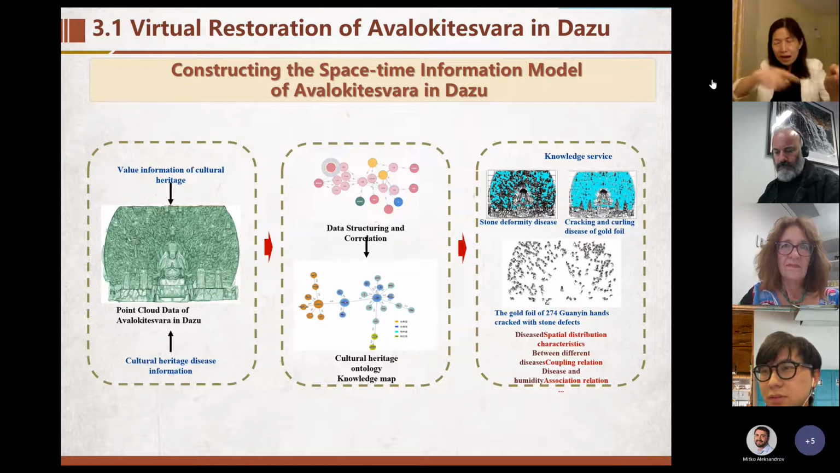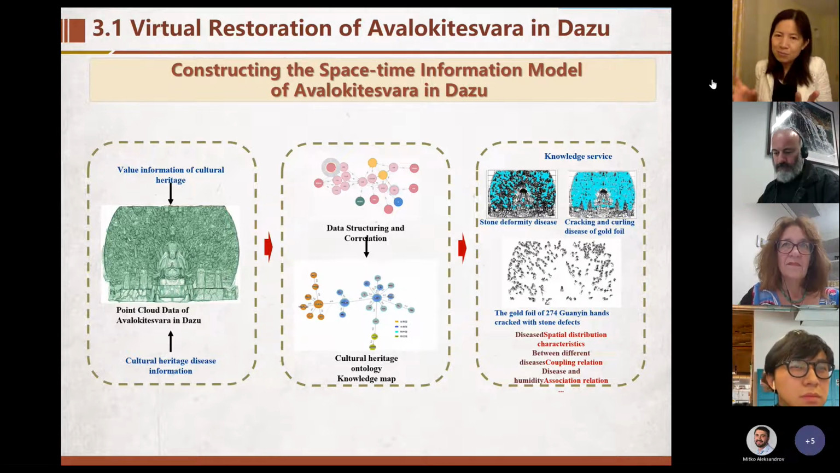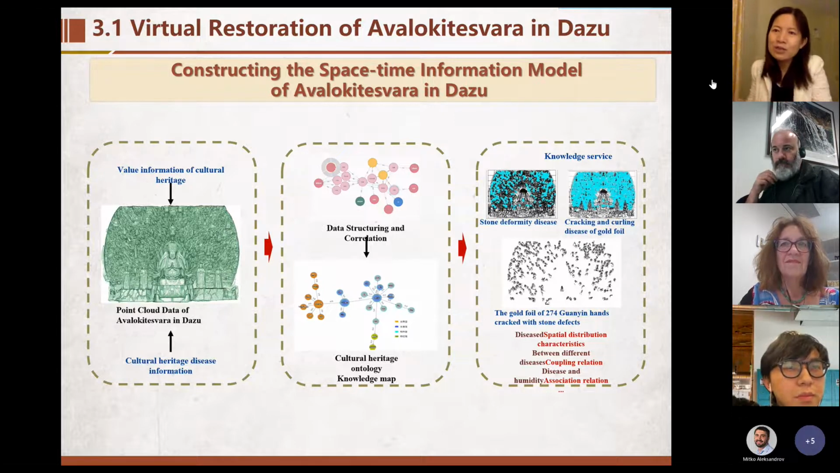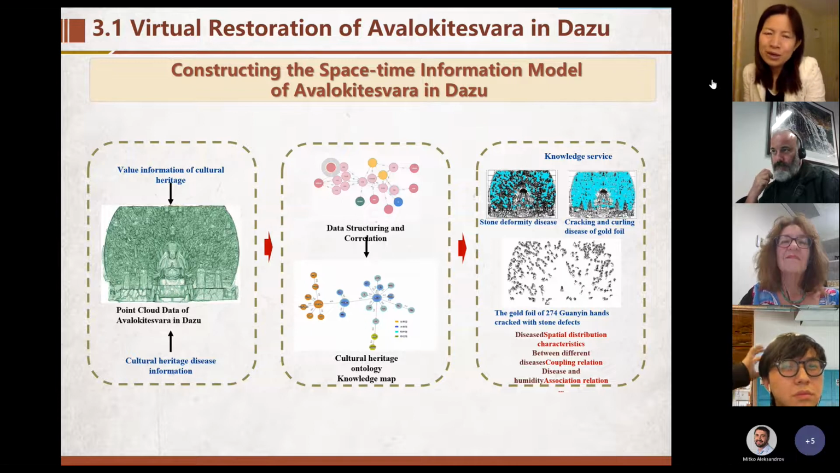Maybe the arch shape, and some other key parts. Those are the points you need to automatically get from the 3D point cloud. So if it's possible, maybe sometimes we can discuss it.